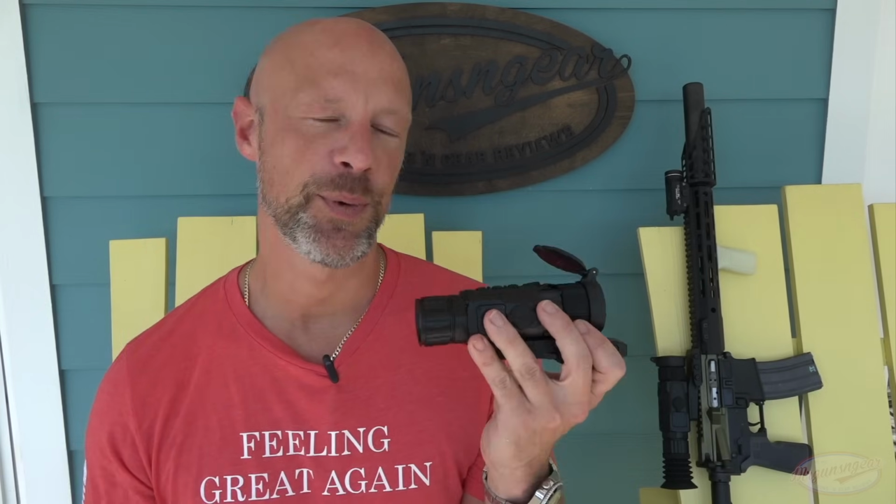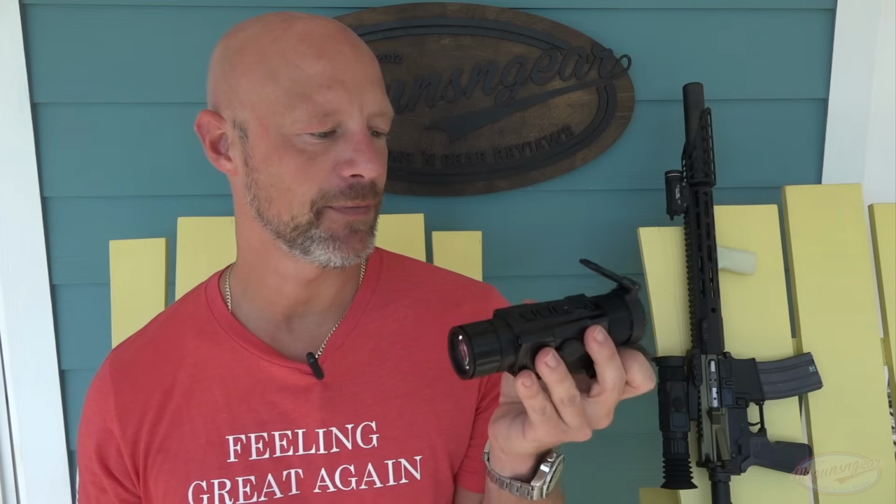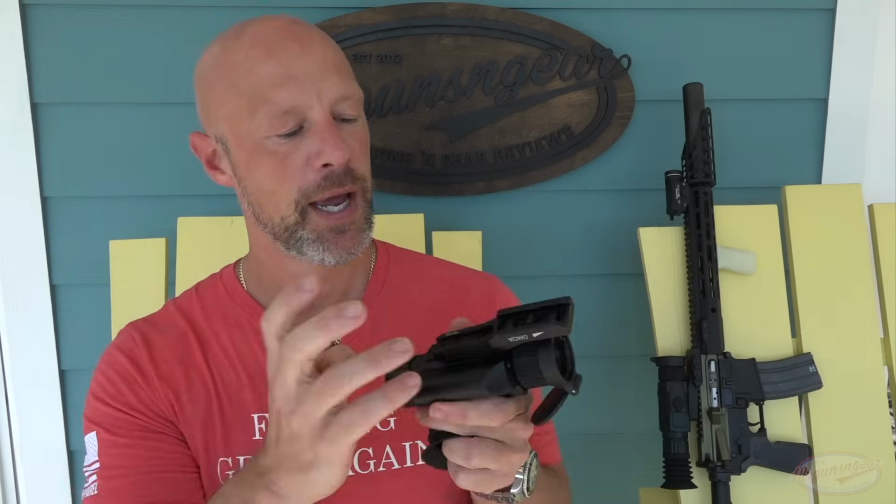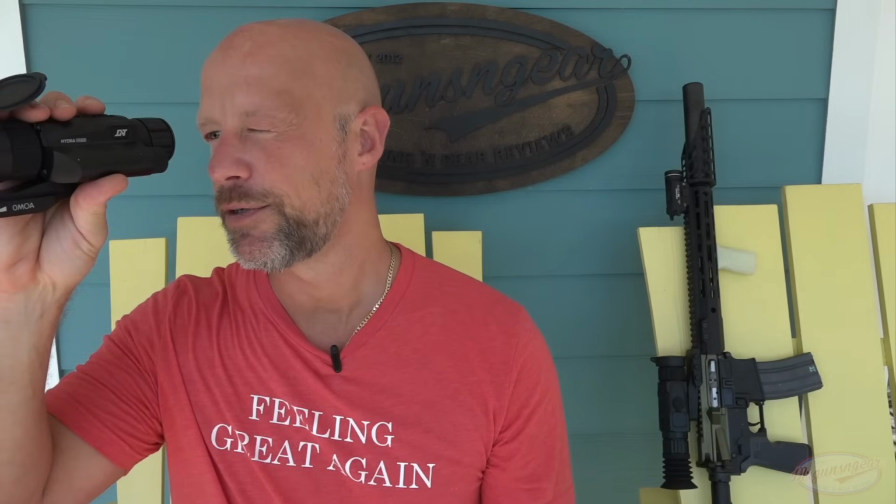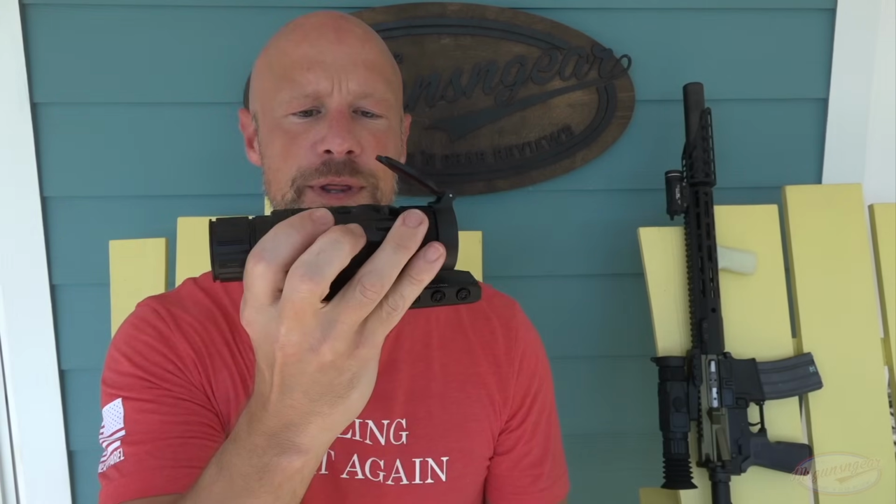Or you can press and hold the record button, and that will record until you tell it not to record. So it has a ton of different things going on. We mentioned the clip-on, and then also obviously you could remove this mount here and just use it as a thermal monocular to scan your environment. So if maybe you heard some coyotes and you're trying to figure out where the heck they are, you can do that without pointing your rifle at a bunch of different people and things like that that might be in the area. So a lot of different possibilities with this.